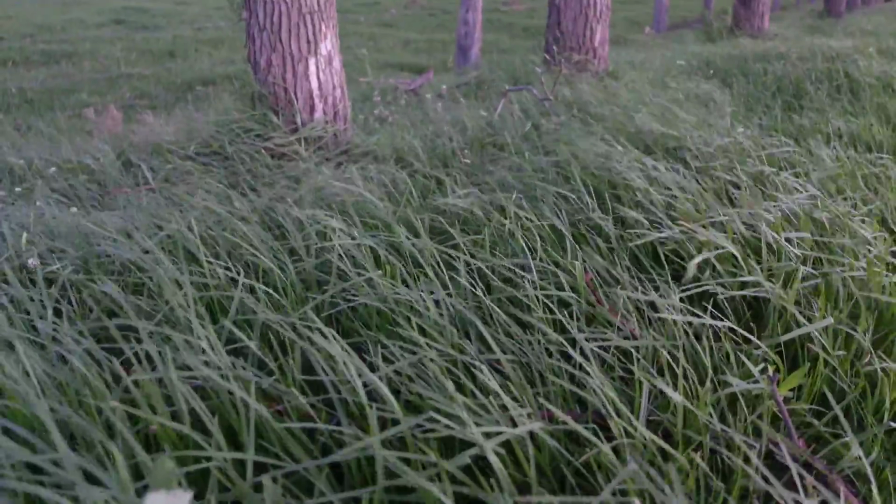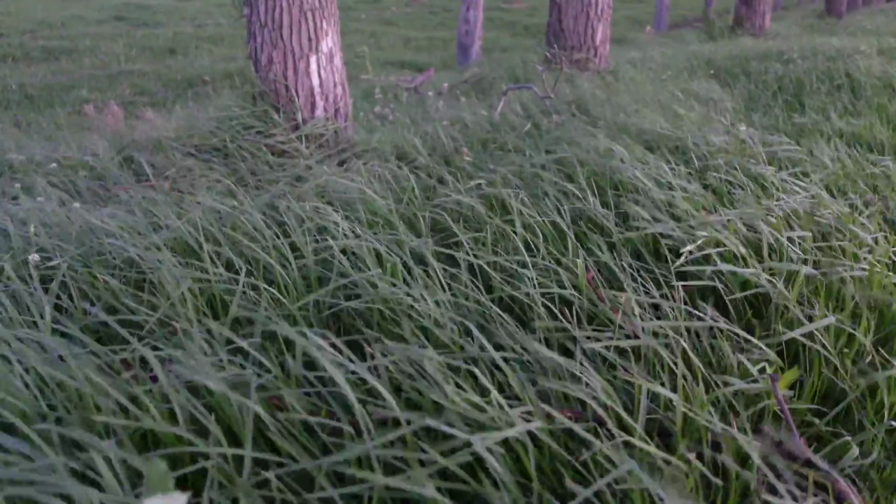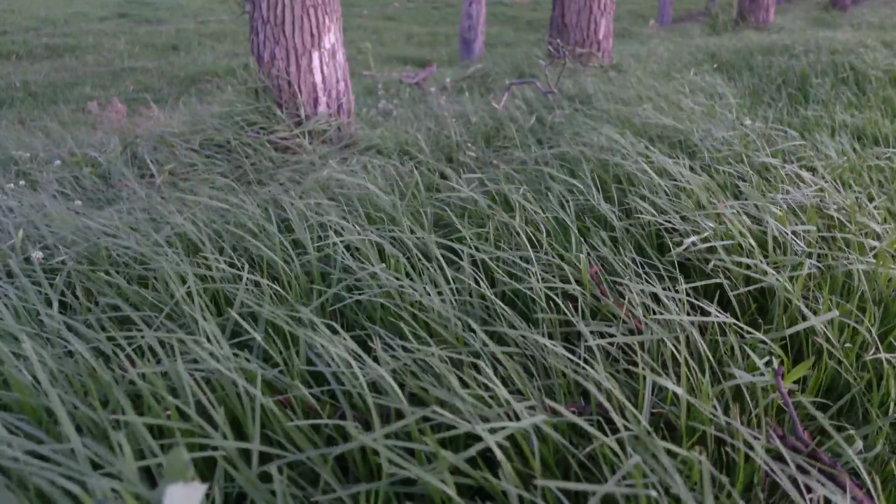As you can see there, it's a little bit windy. Not ideal conditions for a 17HMR. I'm really hopeful that it dies off by the time it gets dark.